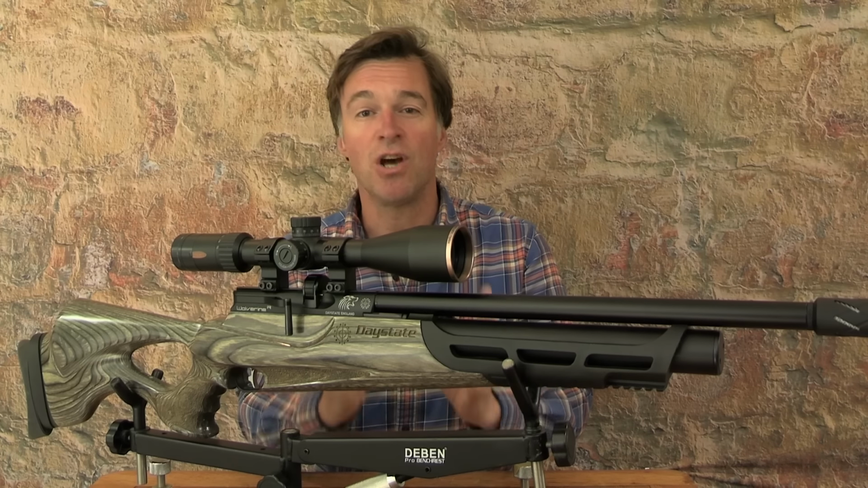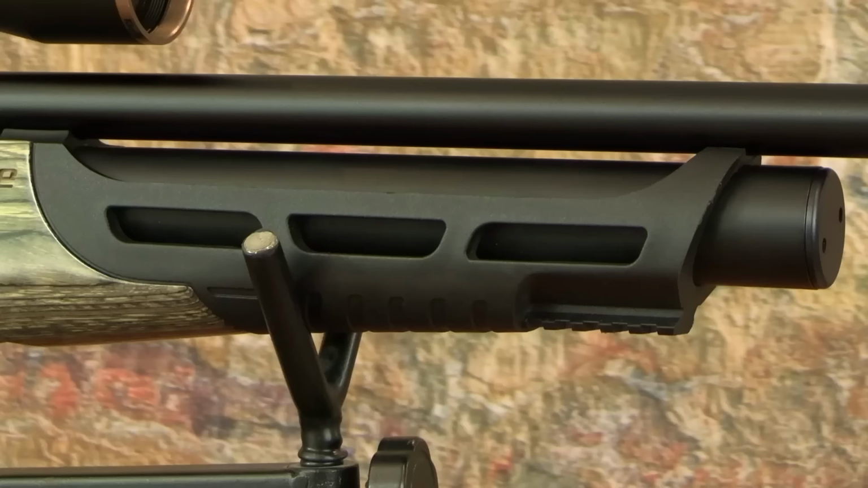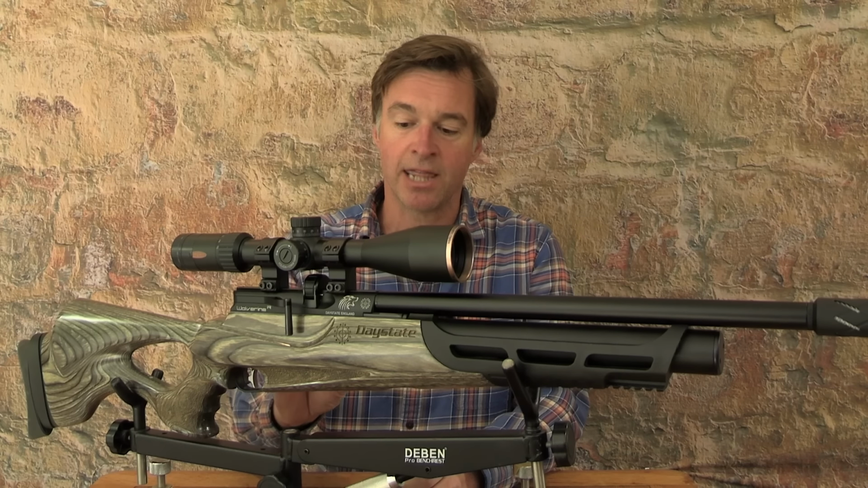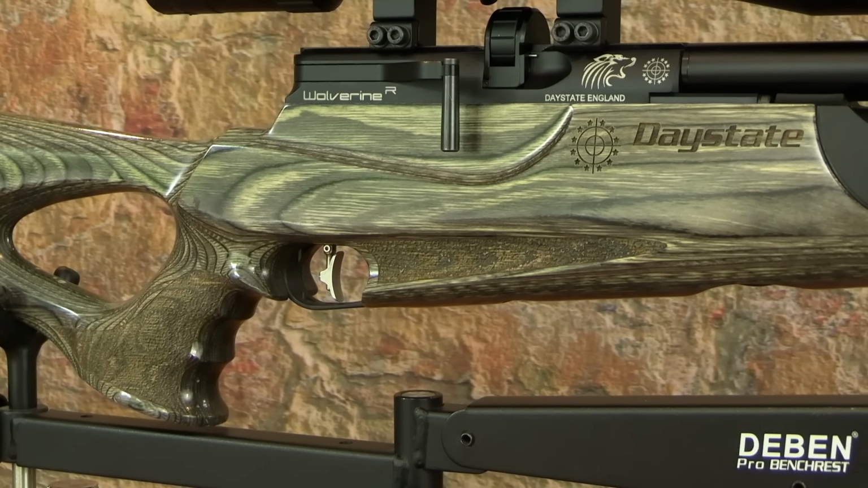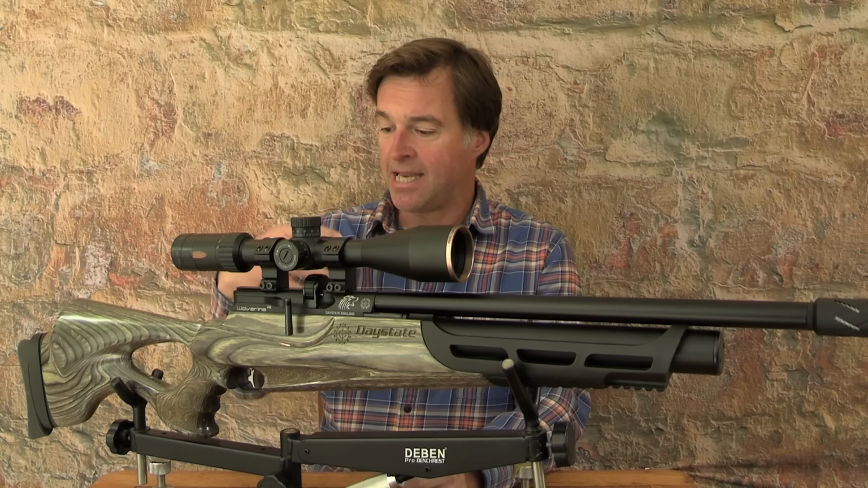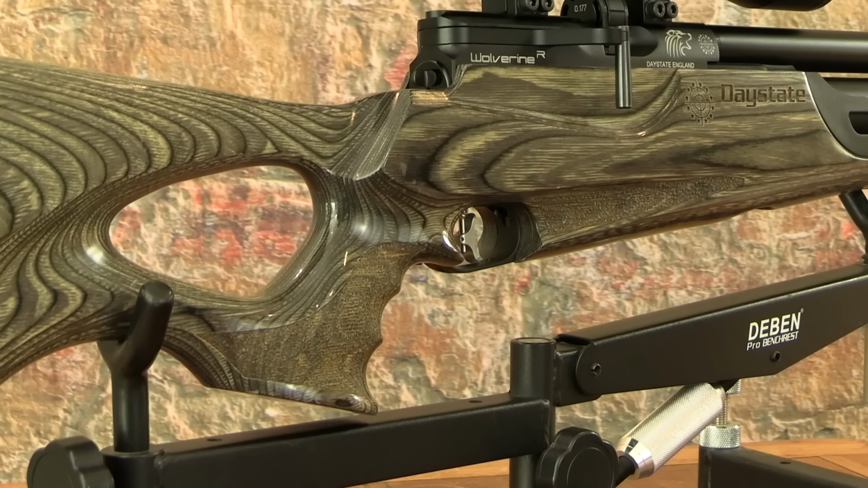The front section of the Wolverine C stock is made from a tough black polymer which incorporates a Picatinny accessory rail. Now, the laminate section behind that has stippled grooves which sweep back towards the trigger guard, behind which sits a brilliantly sculpted pistol grip. Now, that is also stippled and incorporates thumb shelves, so if you don't want to shoot thumb round using the thumb hole, you can also shoot thumb up.